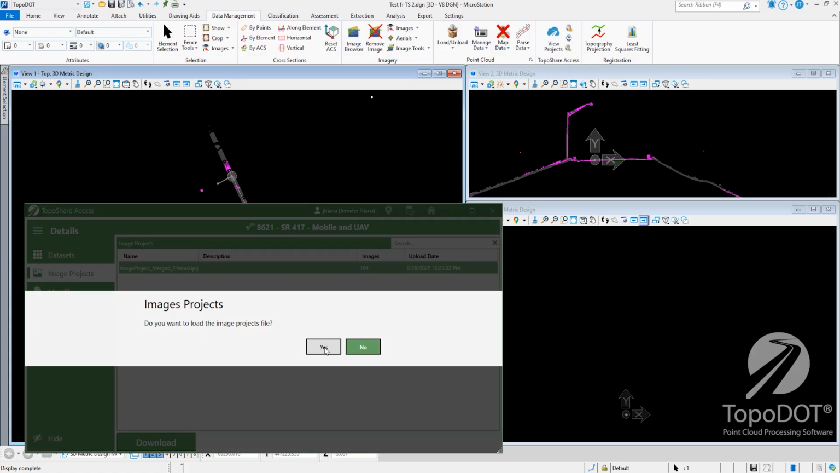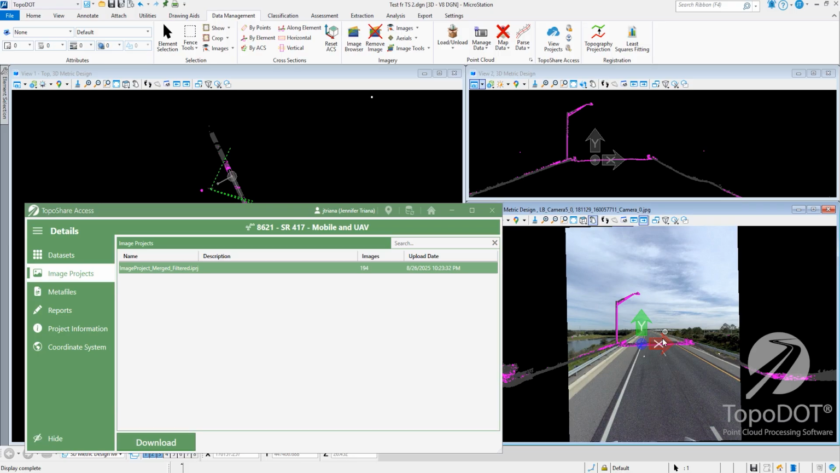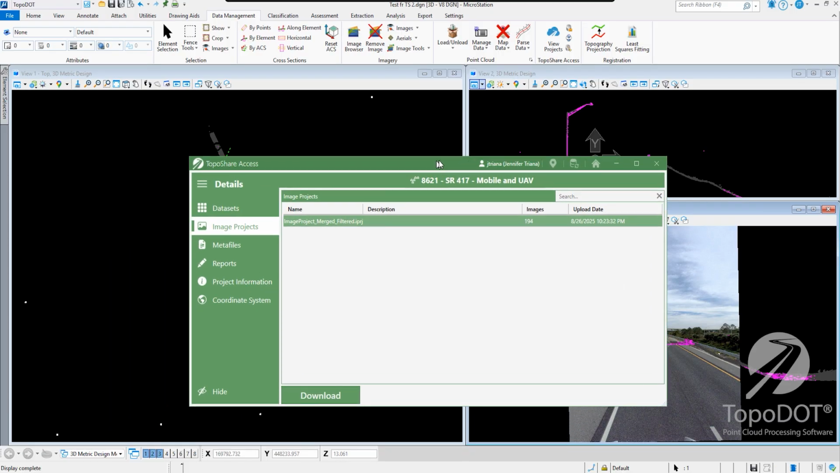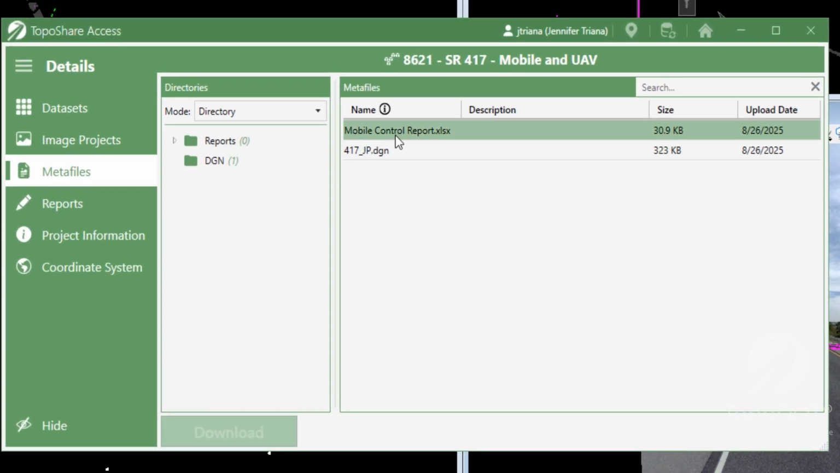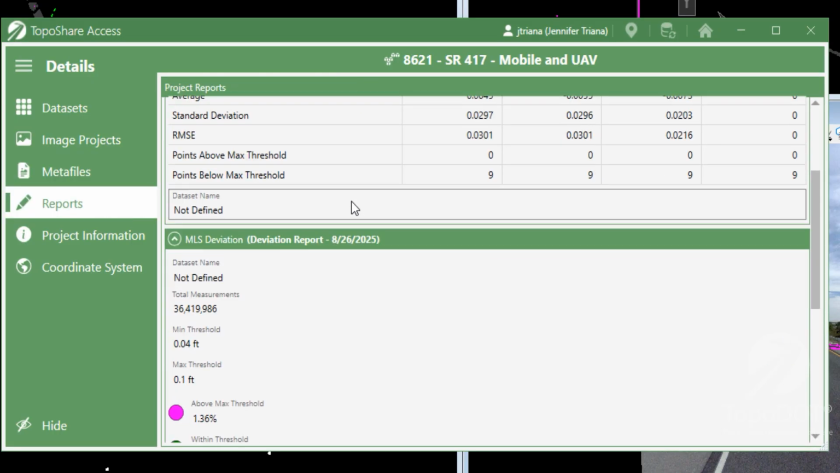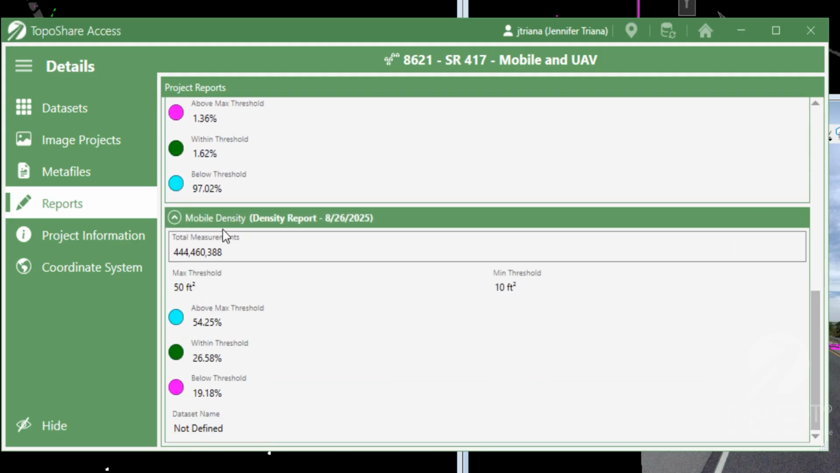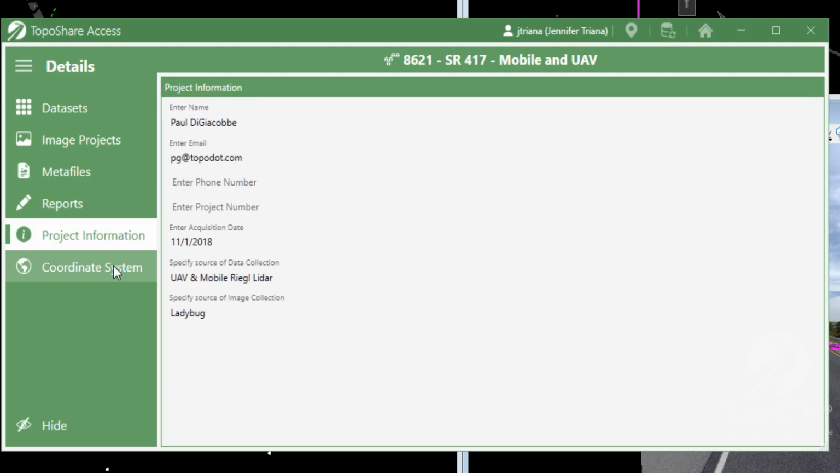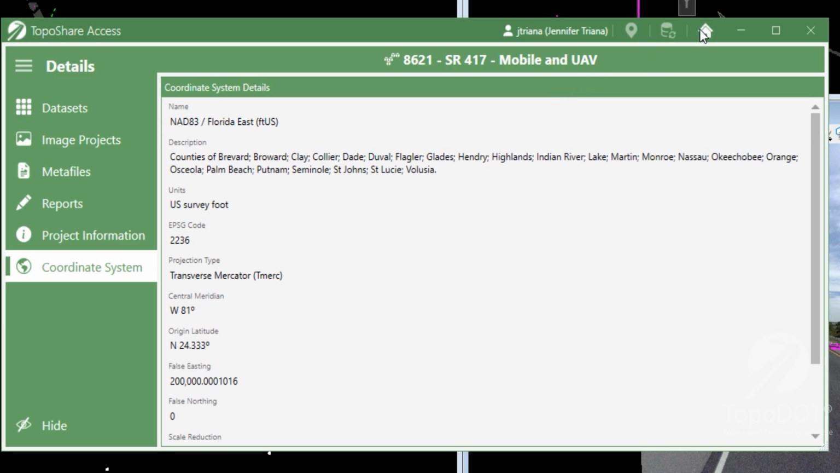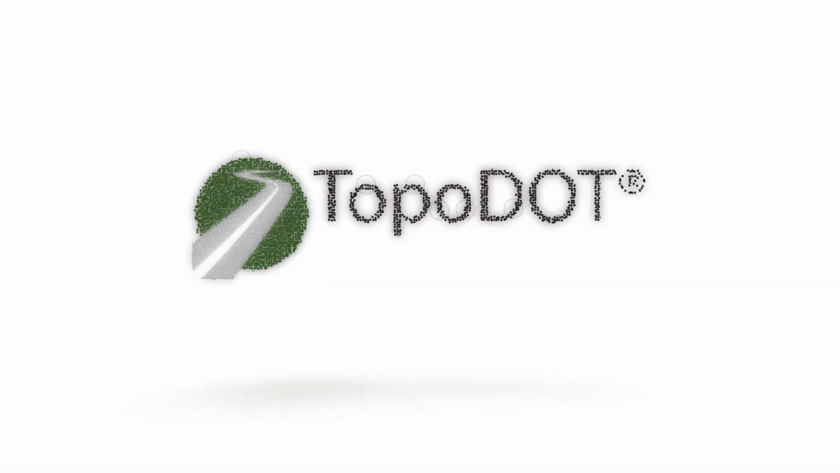TopoShare version 2025 is included with every TopoDOT license, so as soon as you update to TopoDOT version 2025.2, you're ready for easier access and faster collaboration. This is the same TopoShare you know, now more powerful, more seamless, and ready for your next project. Update now and experience the future of geospatial workflows with TopoShare version 2025.